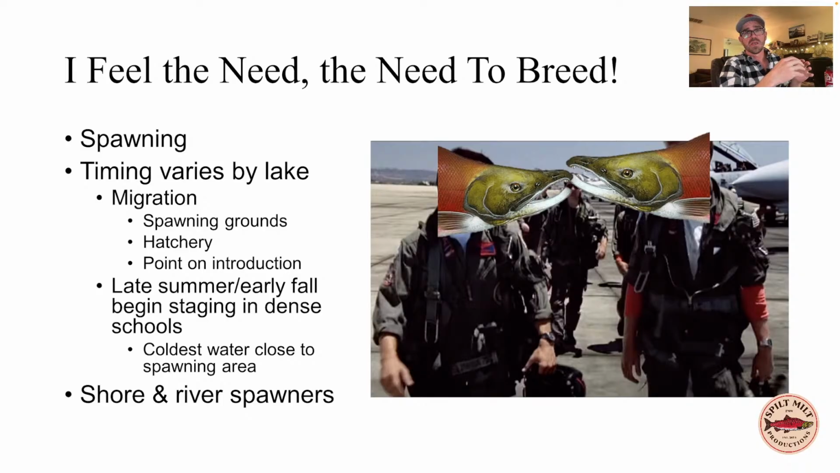So there's still really good opportunity to harvest these fish during this staging period. And it's been my experience that they will usually concentrate at the deepest, coldest spot closest in proximity to where they are going to spawn or run up to spawn.